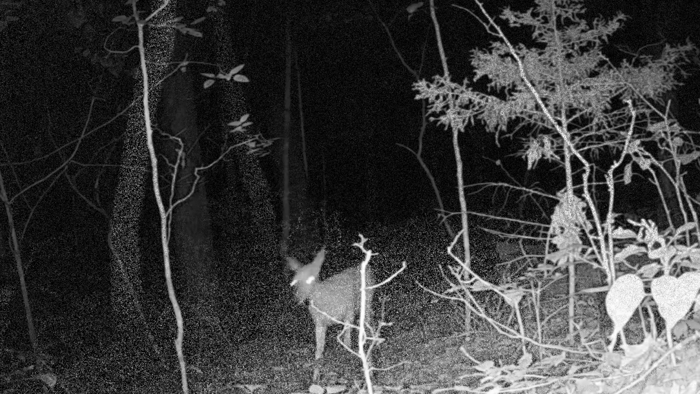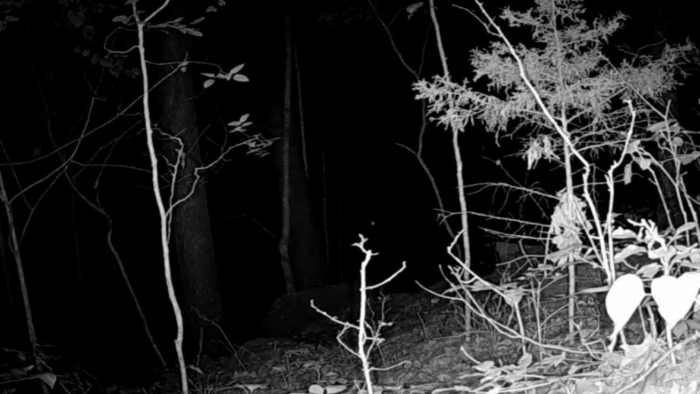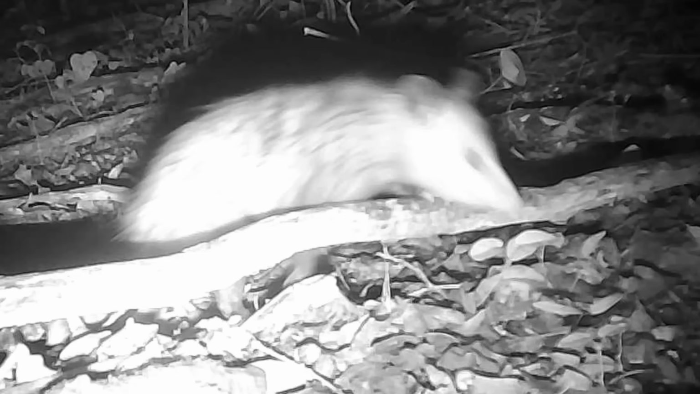And there's a rare glimpse of old One-Eyed Jack. Ain't seen him in a while. He had to say hello. And another little fawn just passing through. They getting braver, ain't they? Every day. Getting further away from Mom. They'd better be careful.